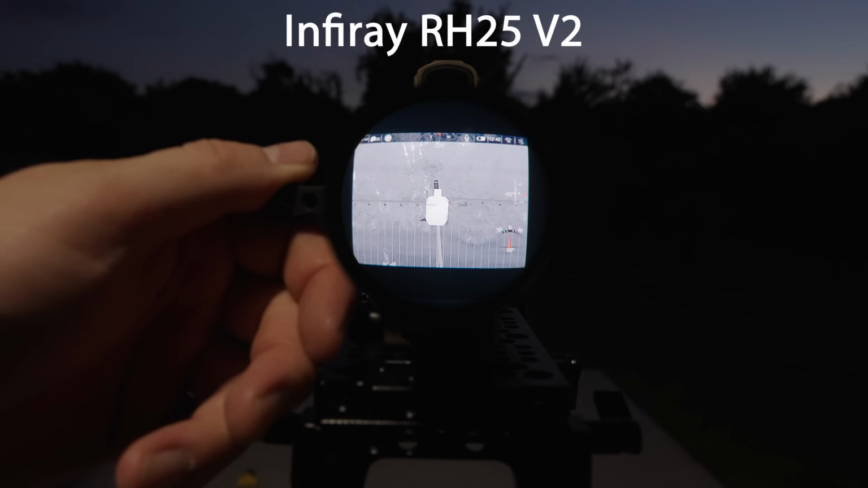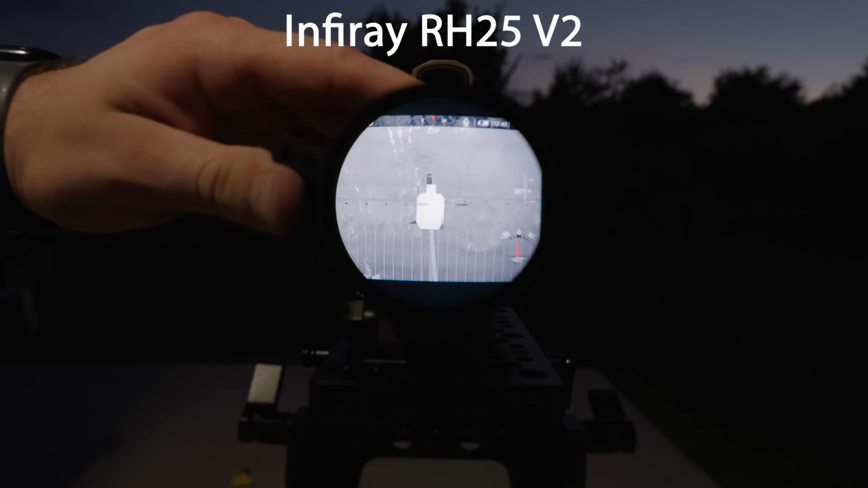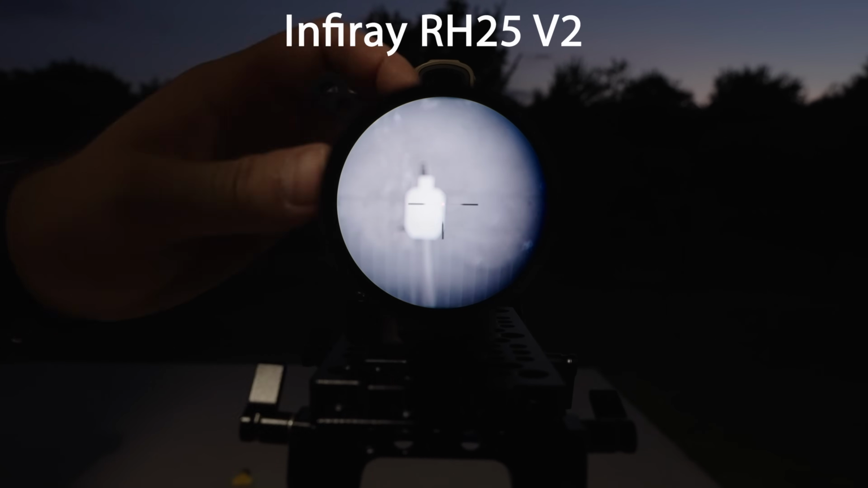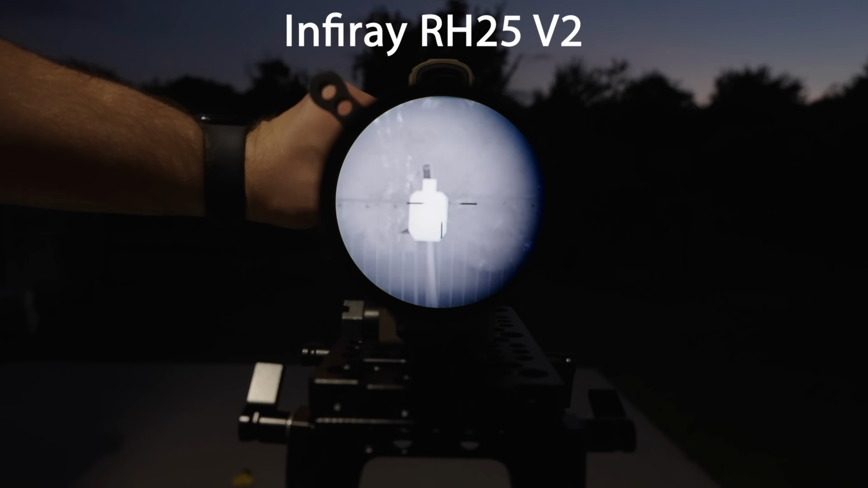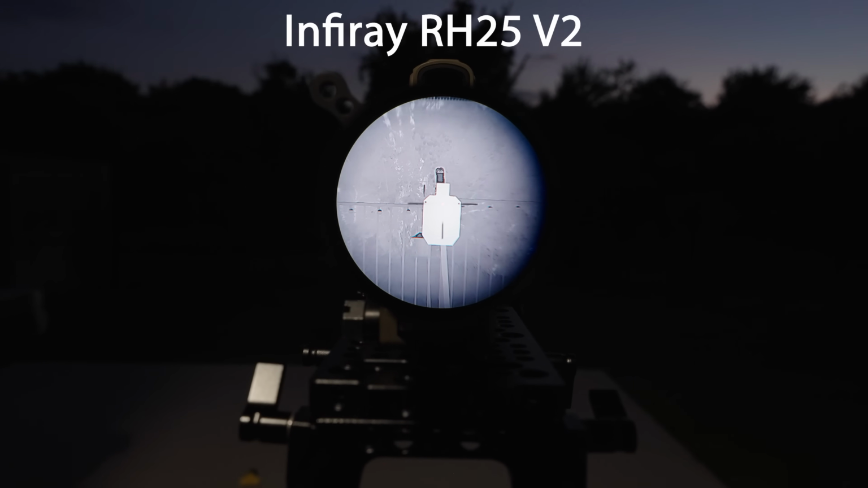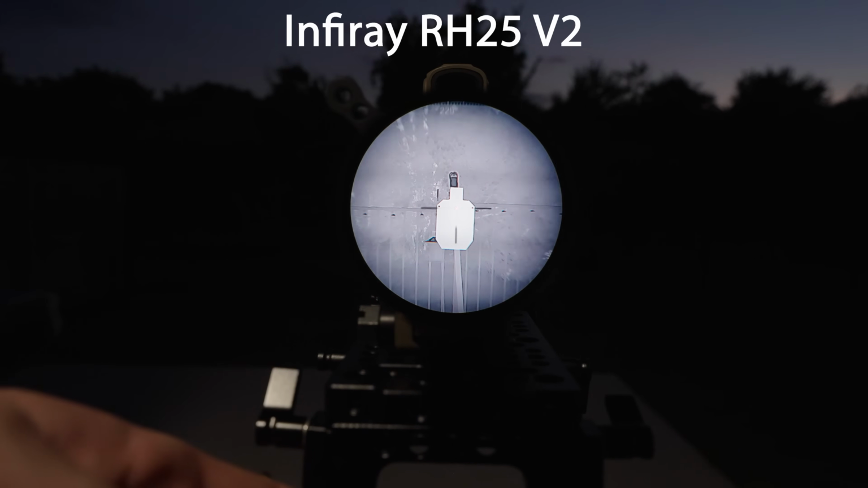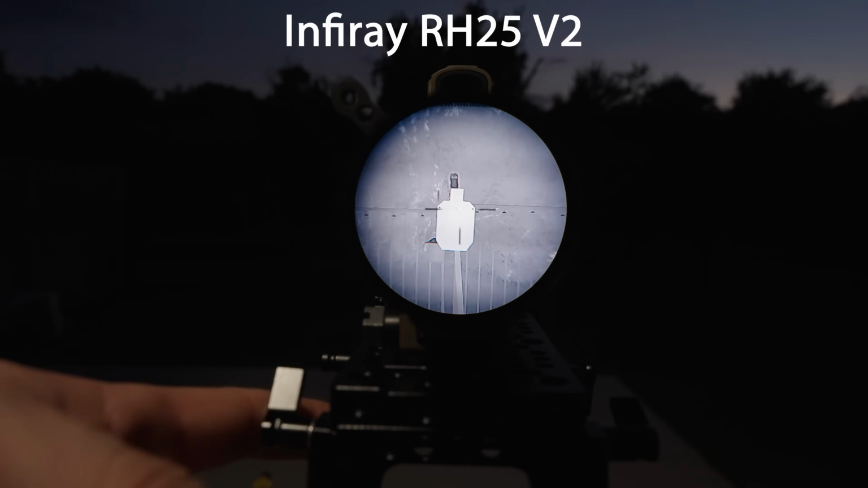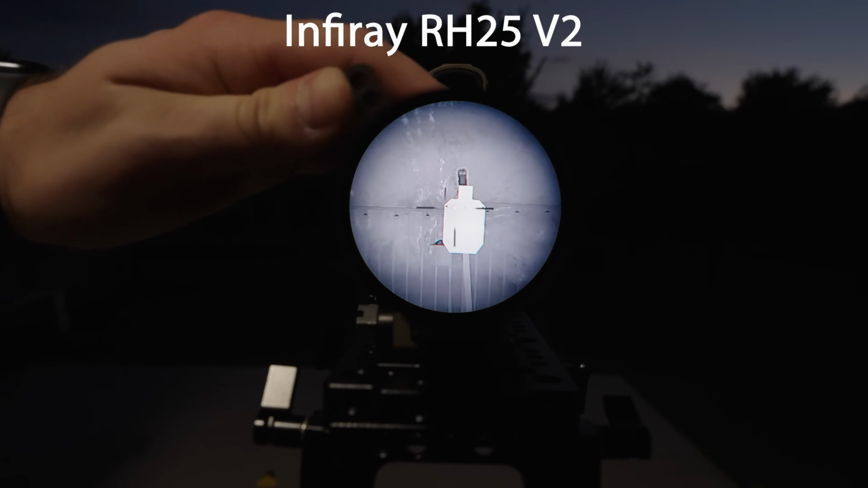Even in that clip-on mode at 1x, you just barely have everything. We're kind of starting to crop the corners. As soon as we get to 2, that's really about 1.75 magnification, we start losing that field of view in the vertical direction as well. So you don't have nearly as much give on the RH25 V2. So like I said, before 2x, you start losing some of that field of view.